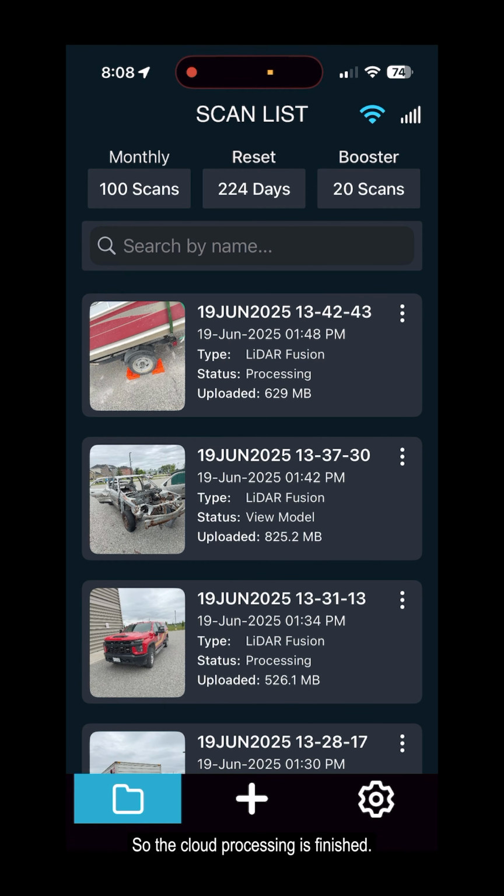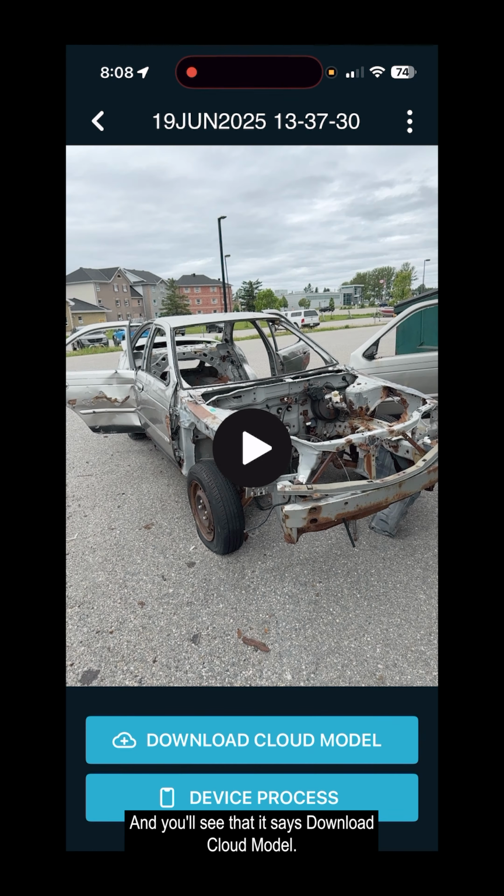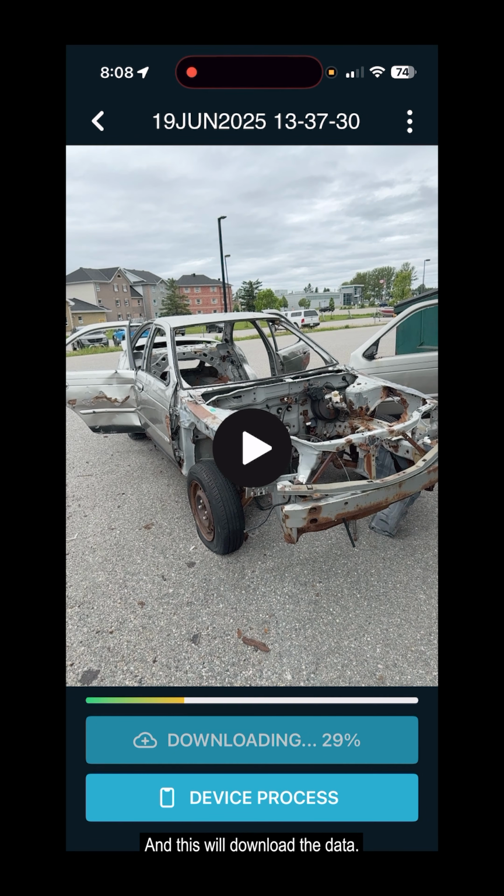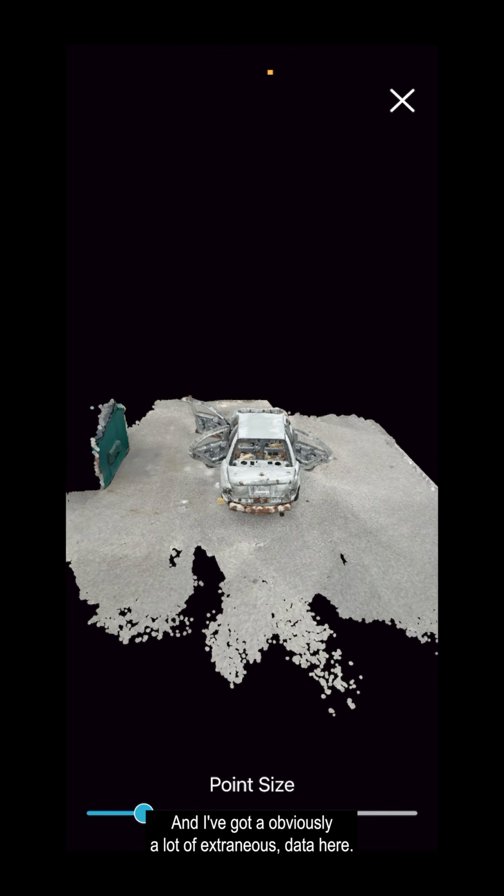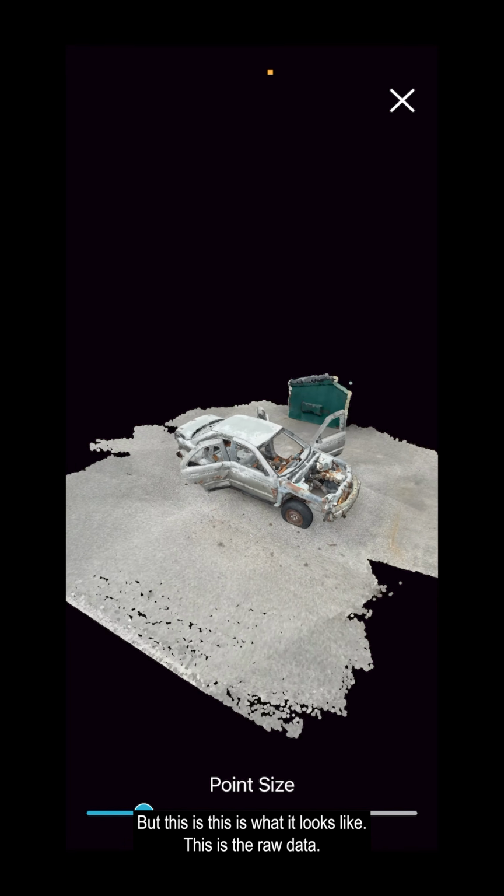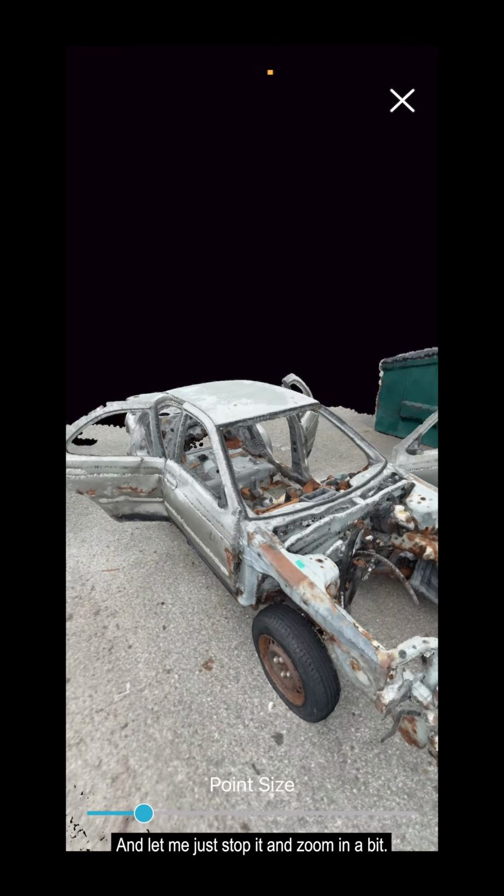Okay, so the cloud processing is finished, and I'm going to bring this open here, and you'll see that it says download cloud model. So I'm going to click on that, and this will download the data. Now, this was processed at 5 millimeters, so I didn't go any less than that. I probably could have, but this is what you get. And I've got obviously a lot of extraneous data here, stuff that I can clean up after, but this is what it looks like. This is the raw data, and so far I'm looking at it, and let me just stop it and zoom in a bit.